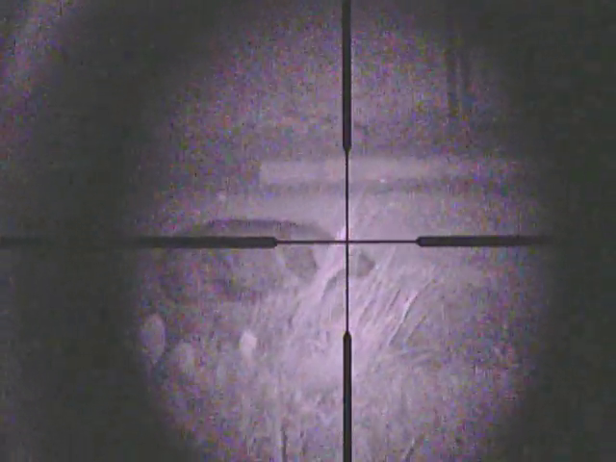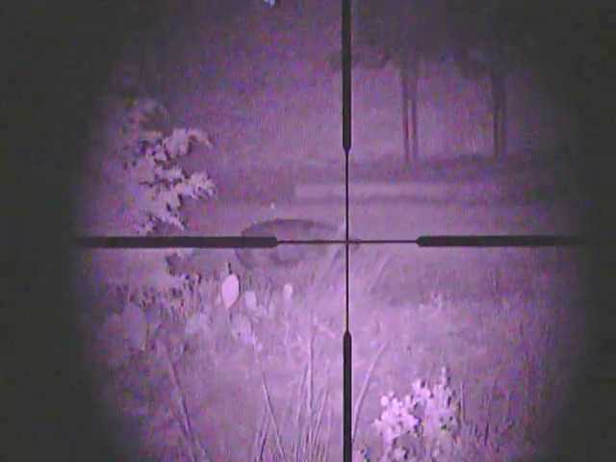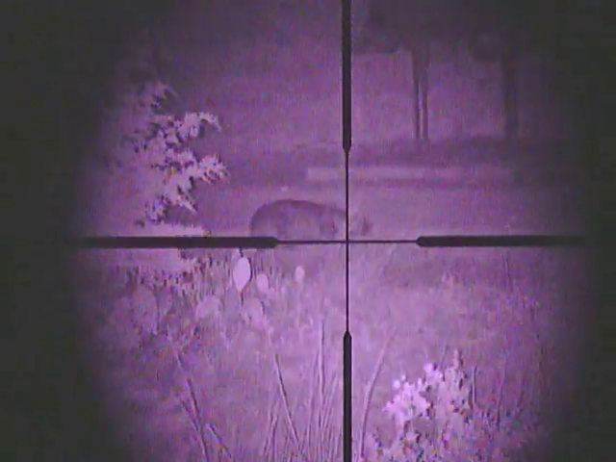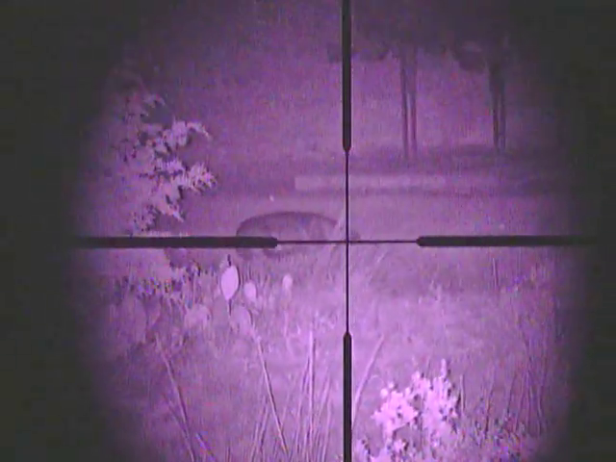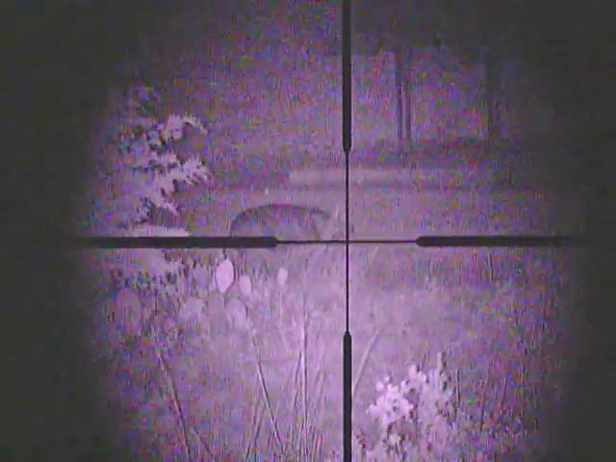Using the DC 1000S. Kind of zoomed in my power a little bit. We're doing about 4 power on a Simmons ATEC 4 to 14, about 44. IR light wasn't quite all the way turned up. That would be max. That was probably about right there, probably half power.